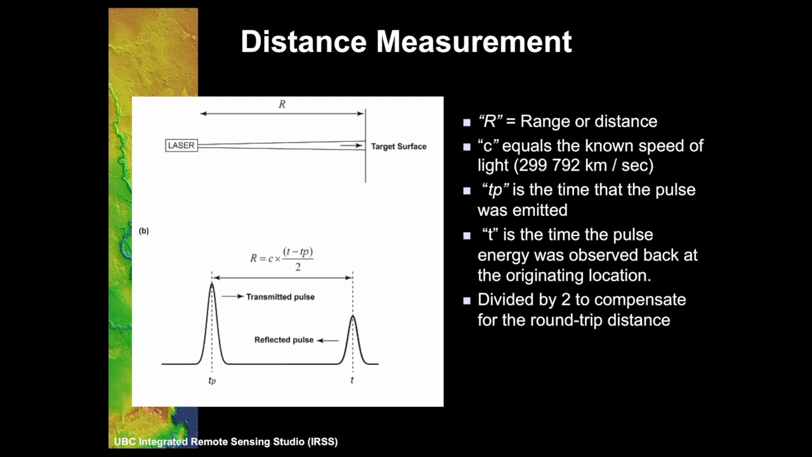So given that the speed of light is the same in Australia as it is in Canada, we can actually go away and count how long it takes. What this little graph is showing is the pulse comes down and it comes back. We're counting how long that time is between that pulse going down and back.